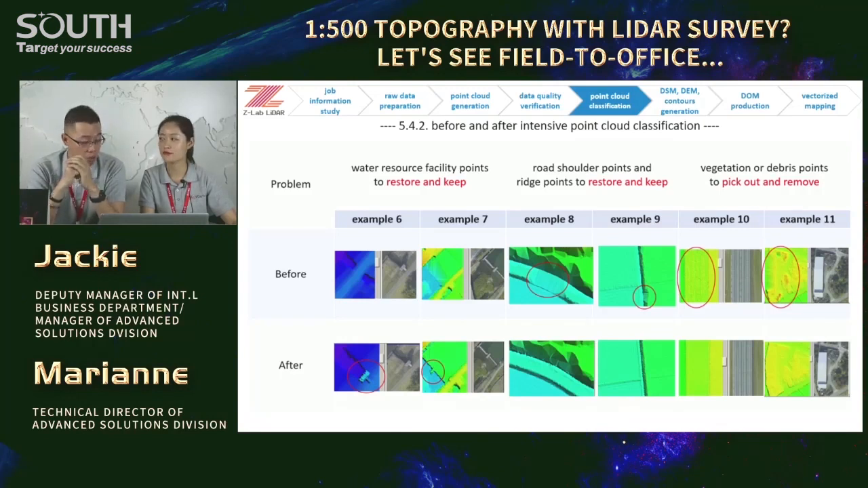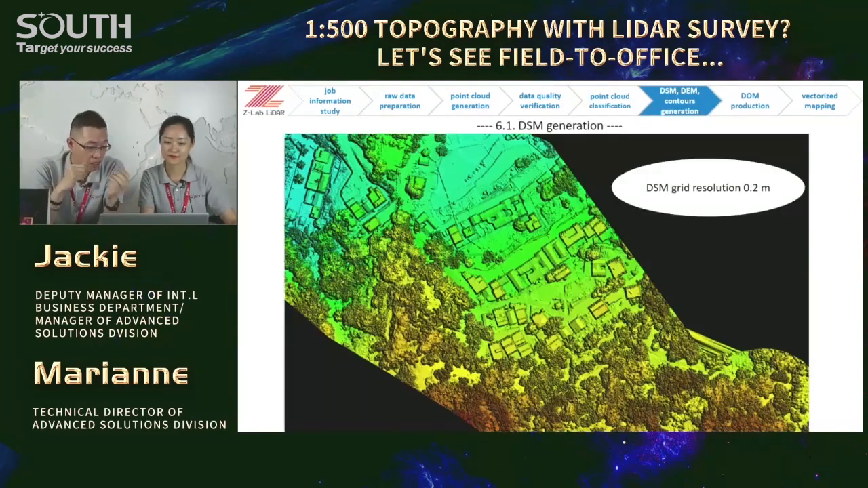And here we have the digital surface model. In order to show it more clearly, our colleagues put it at 0.2 meter resolution instead of 0.5 meter resolution. Now you may find some vegetation, buildings, right? Quite a lot on the ground surface, right? We call it the digital surface model, with all the ground objects on the surface.